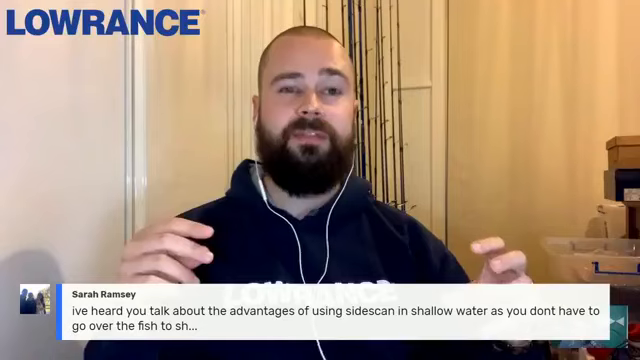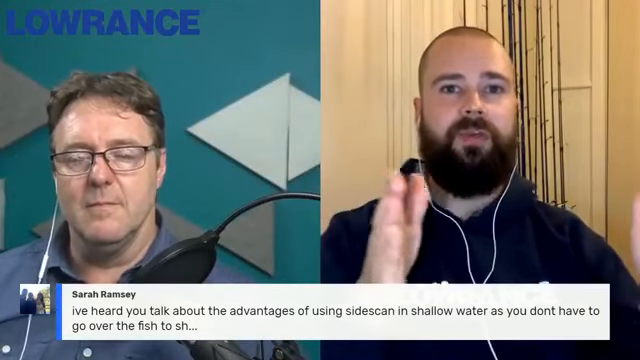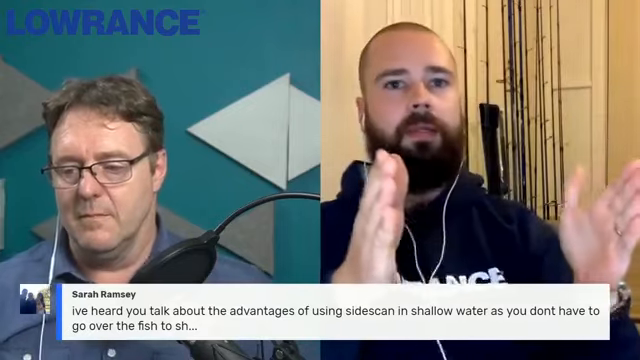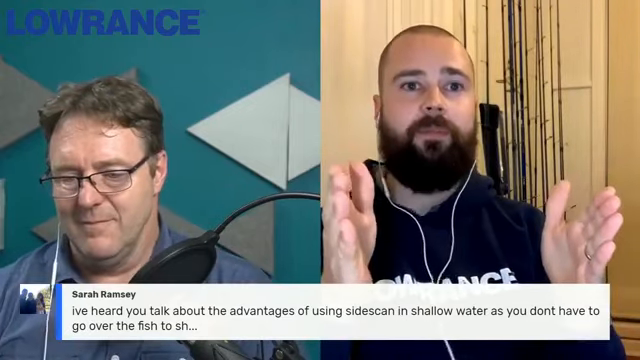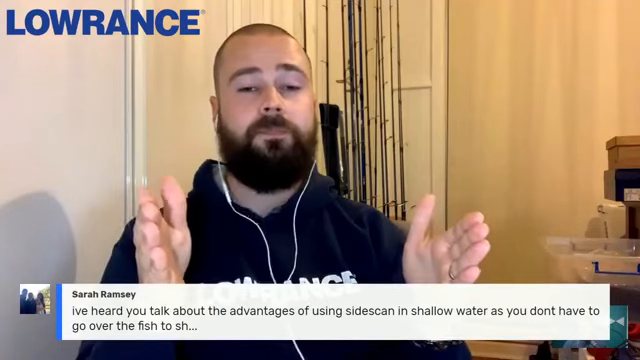The way that I've got my split screen set up is the bottom half of my sounder is essentially full screen width anyway for side imaging. If I was to do the entire screen on side imaging, it would give me a little bit more detail. But I think at this point, I'm pretty confident in what I'm seeing.